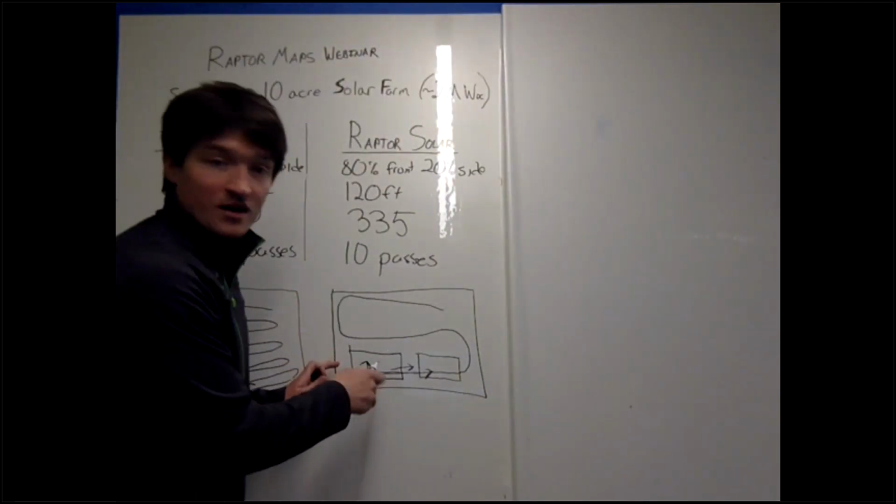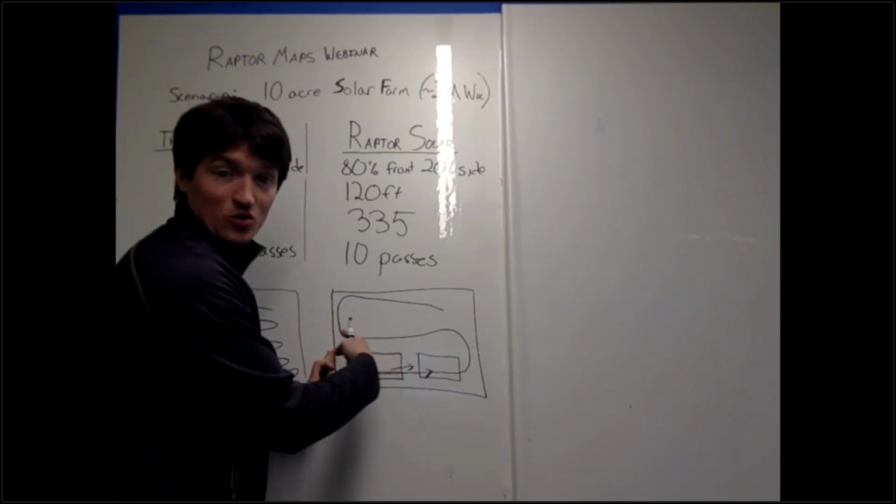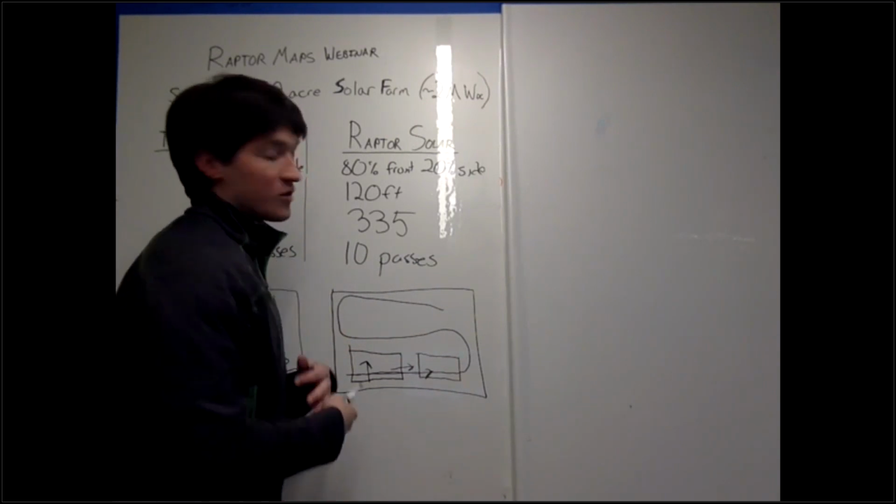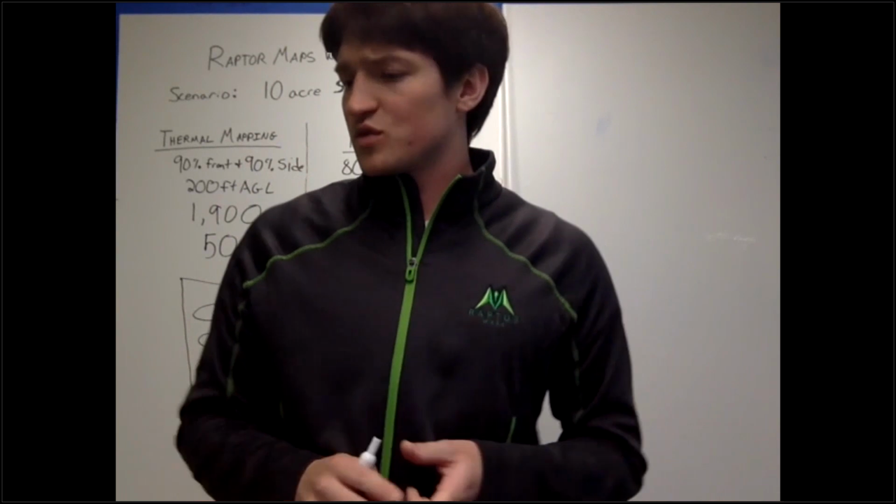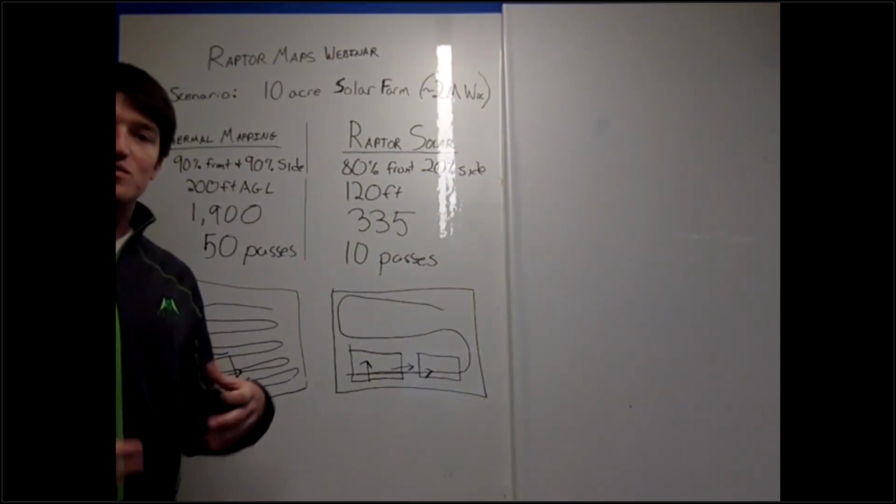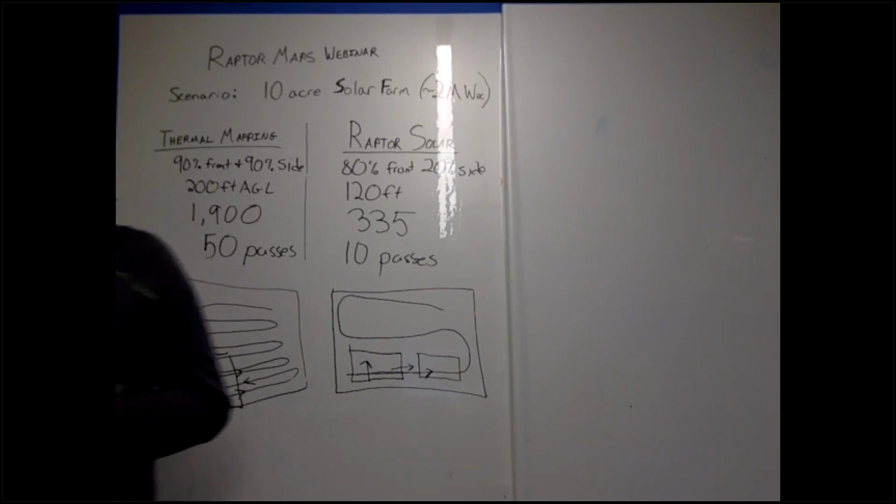But if you fly this way, but point your camera the other way, so the image footprint looks like that and lines up with the solar panels, it's going to make our whole process a lot smoother, and you'll get your results faster. So I think that is a little bit of confusion. We have some diagrams on that and how you can adjust your gimbal tilt, but I just want to clarify that. So hopefully, let me step out of the way. Hopefully that kind of clears up the confusion between thermal mapping and how you would fly if you're using the Raptor Solar product. Thank you.